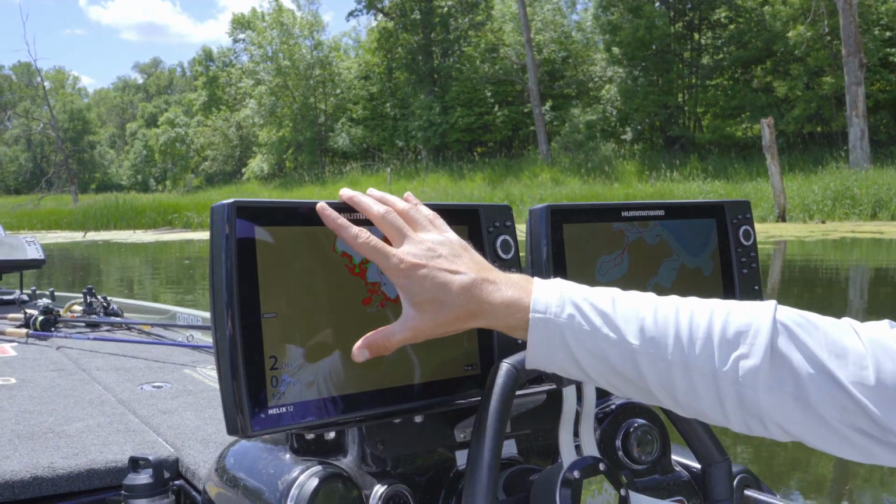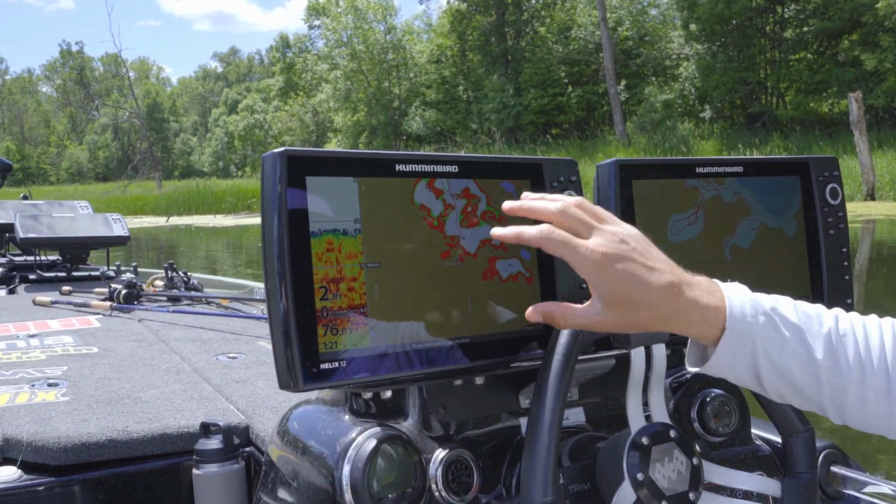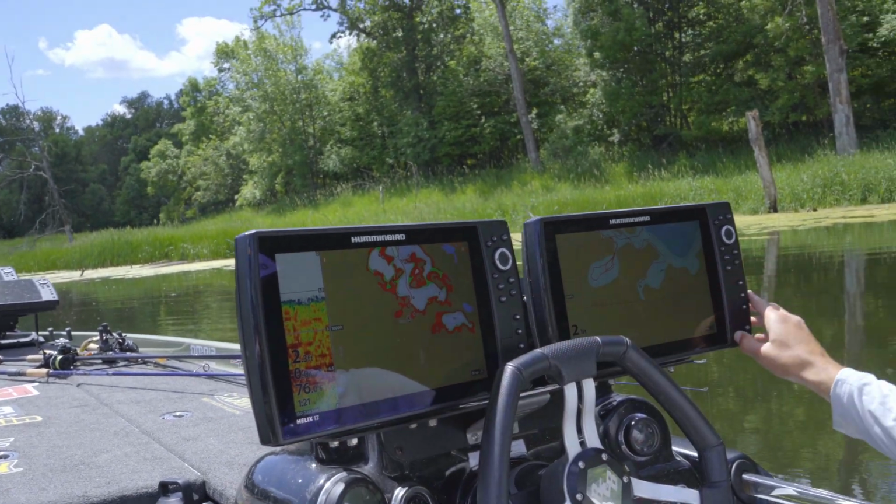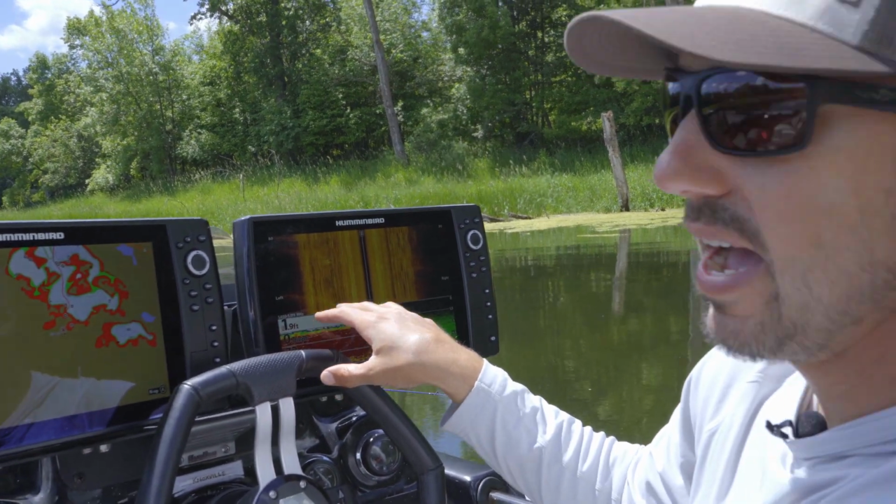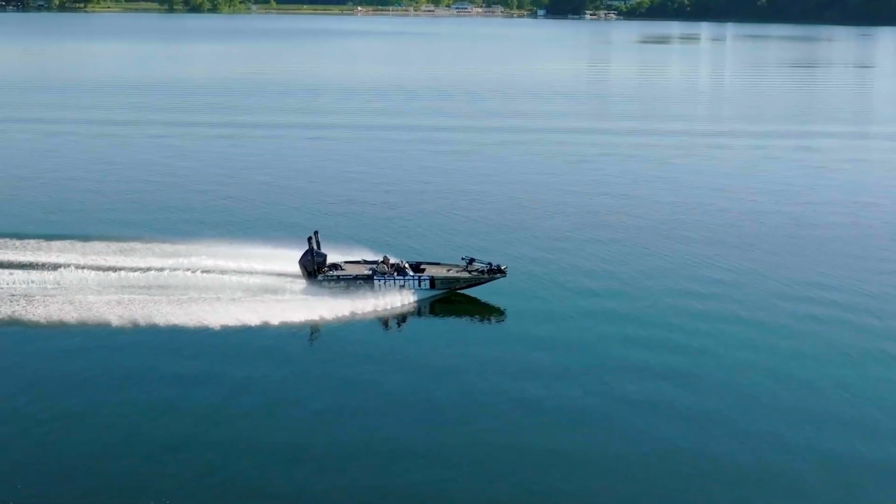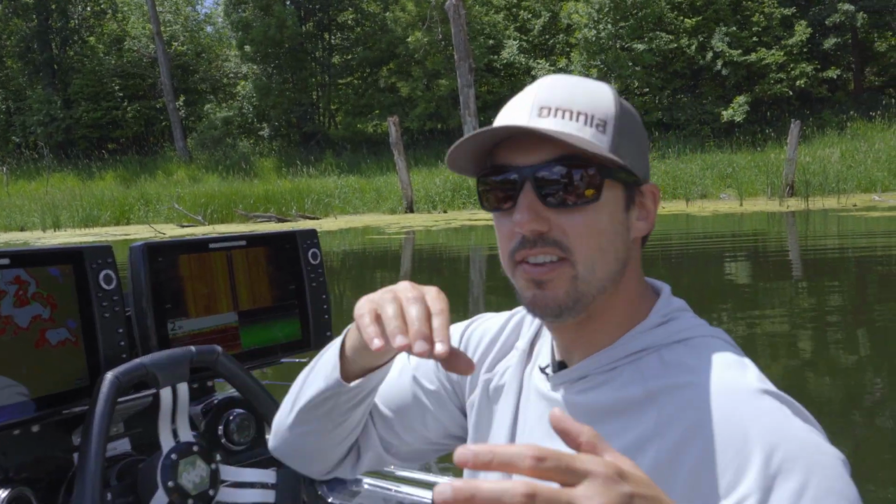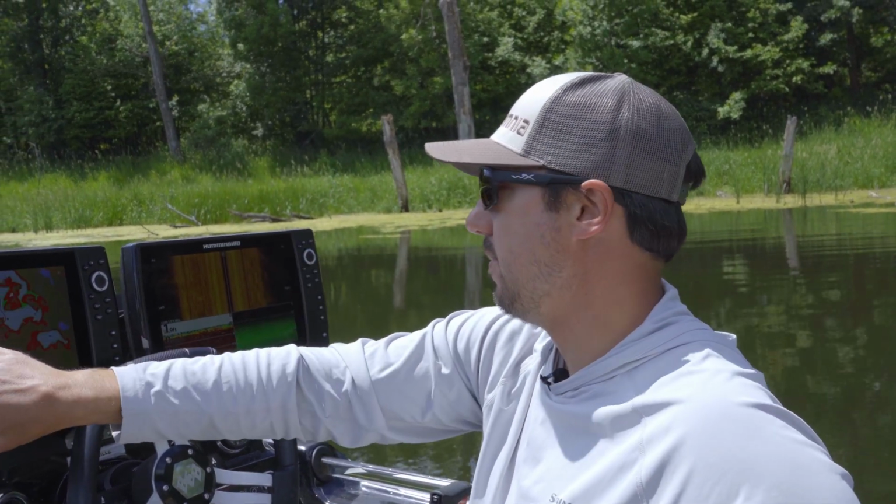So on this side, I have full map with my Lakemaster mapping, and then my second setting is full map with a little sliver of 2D, and this 2D is my through hull transducer. The 2D on this one is coming off of my external transducer. So when I'm running up on plane, that internal transducer will still read at speeds up to like 30-40 miles an hour. So if I'm wanting to find maybe isolated grass patches on a huge expansive flat, I can actually get up on plane 20-30 miles an hour and find them that way.